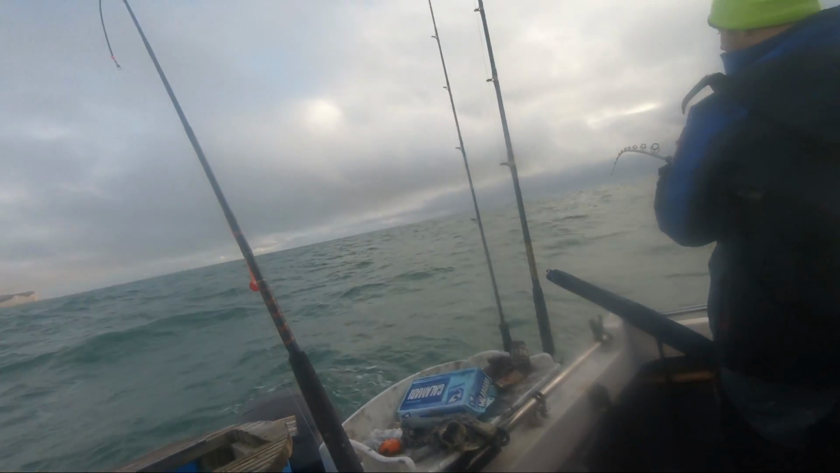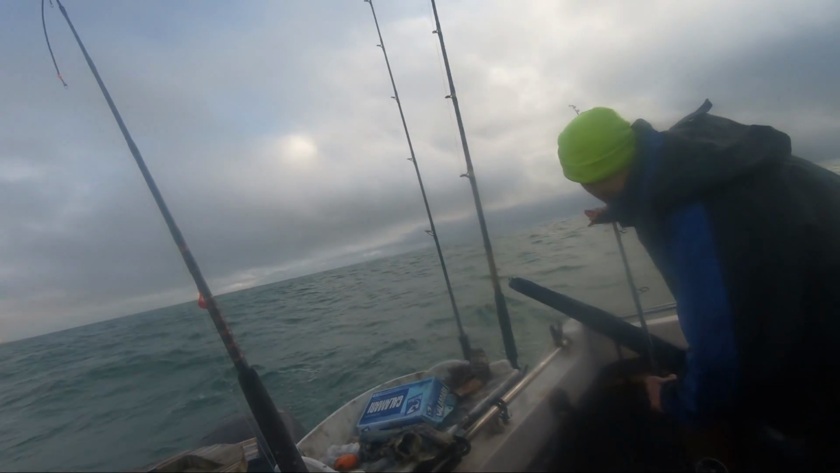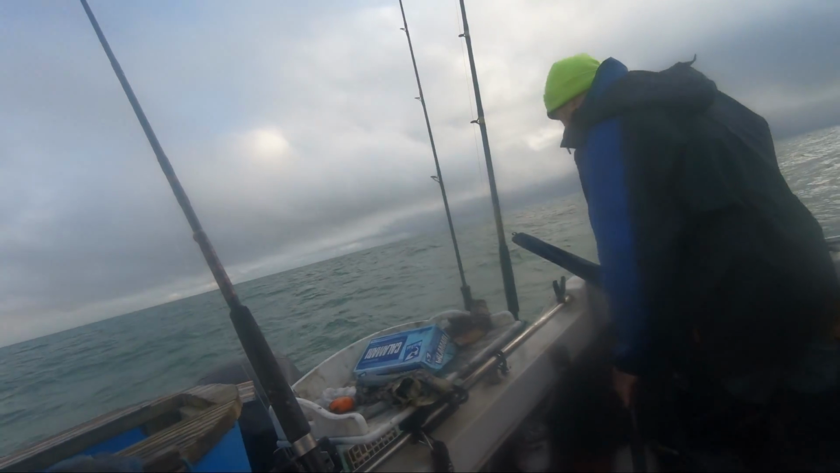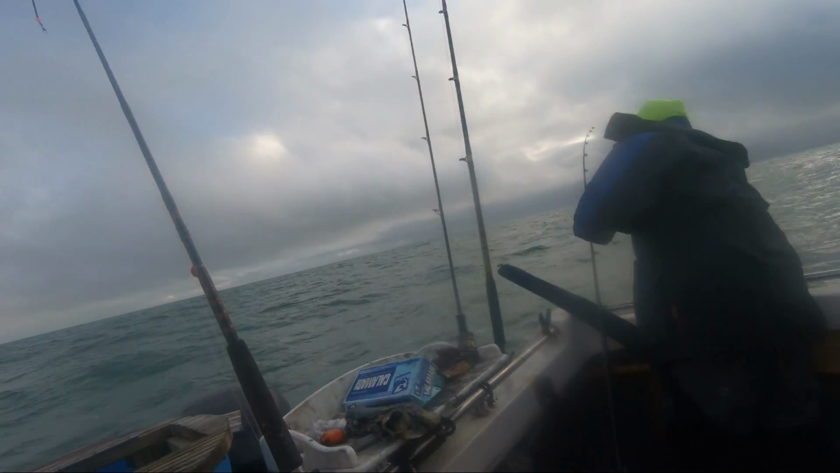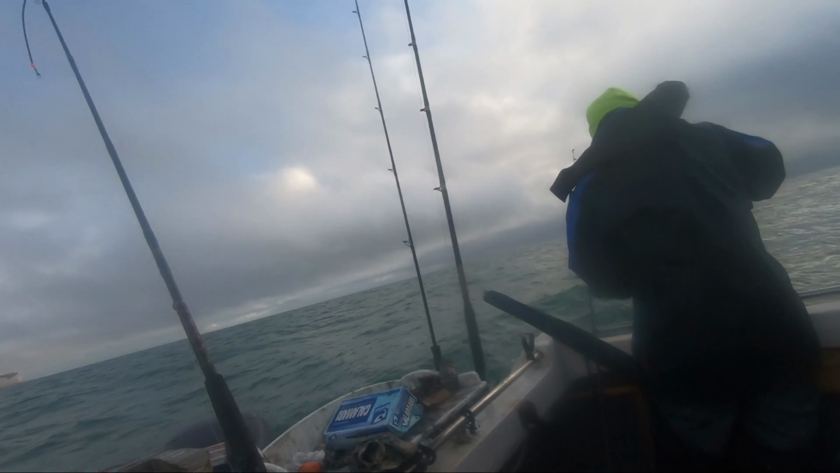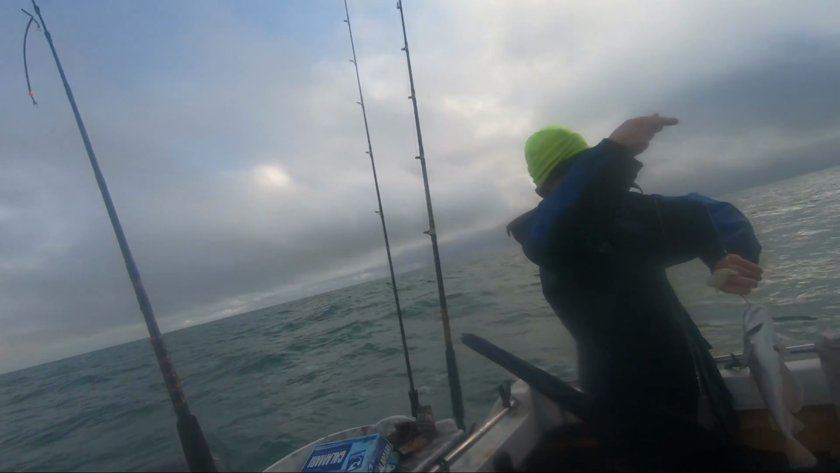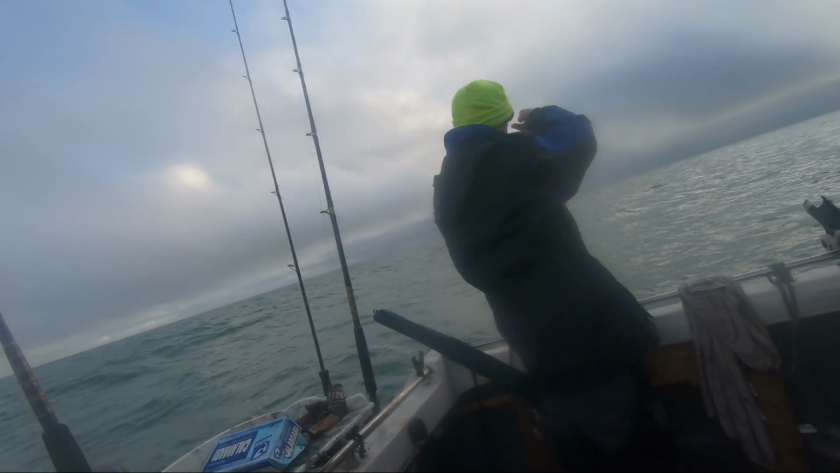Look at the size of that whiting. That is a decent whiting. That is a decent one. Yeah, you can get out and present it to the camera. Look at that. Oh, it's a pouting. Still big pouting though, big granddaddy pout.